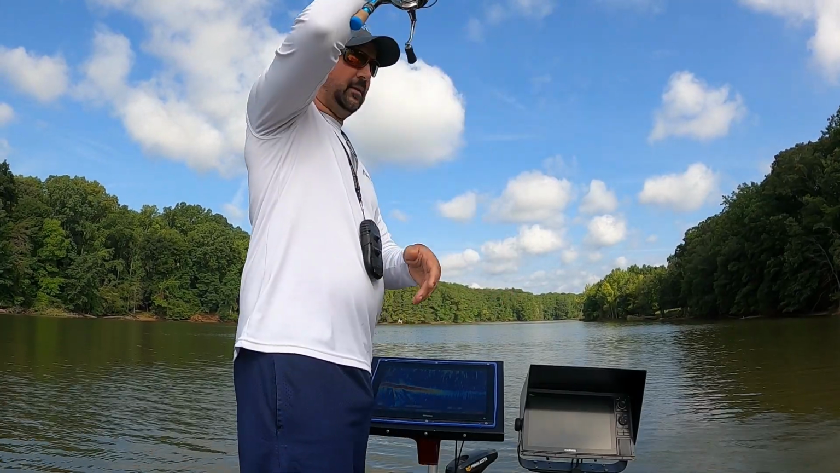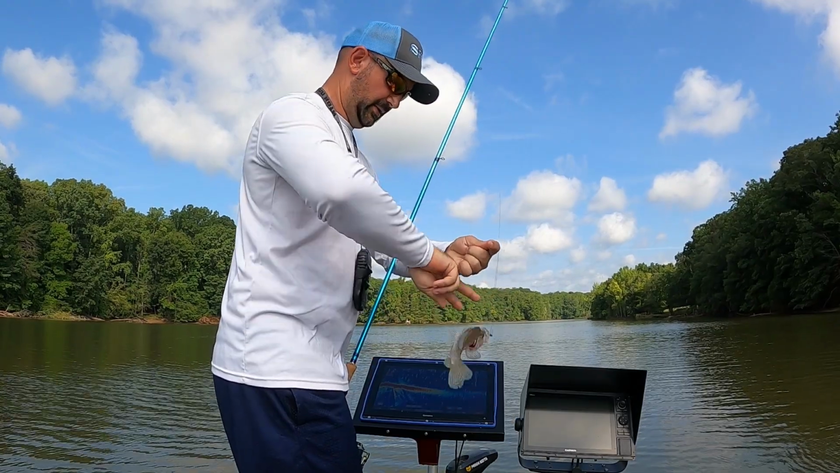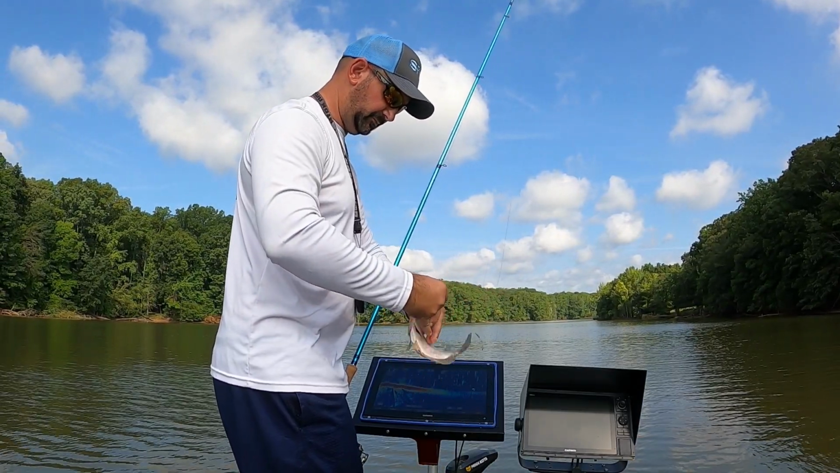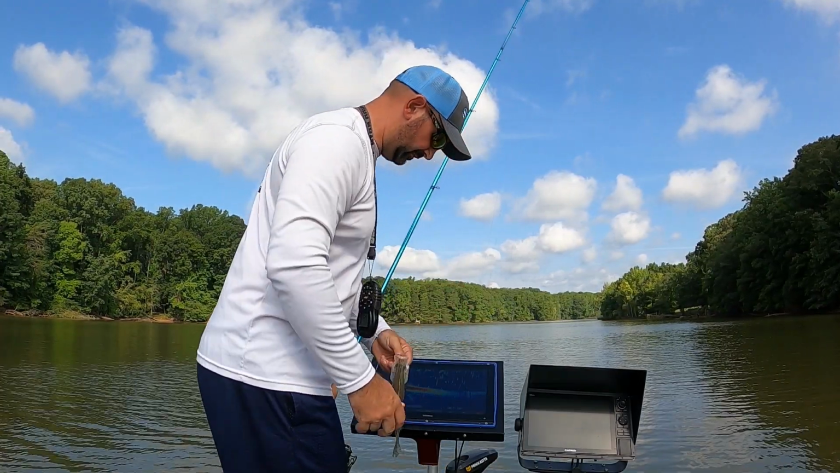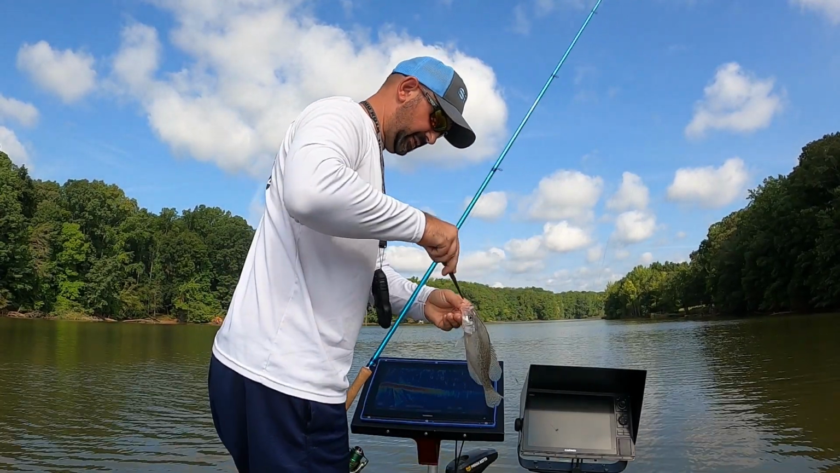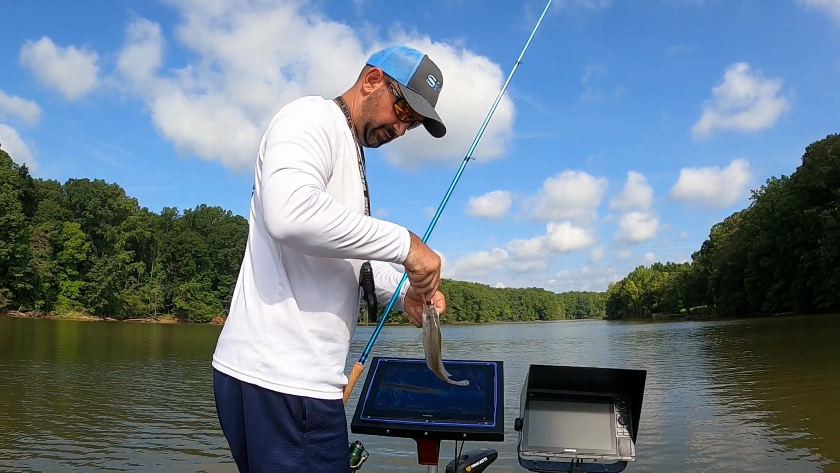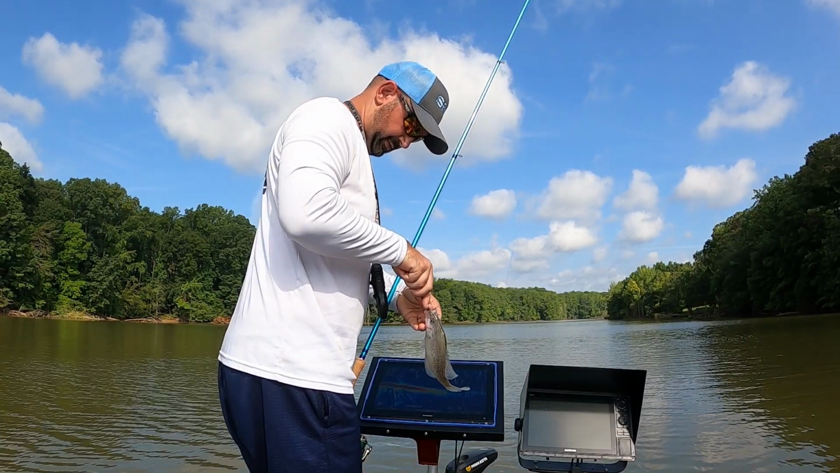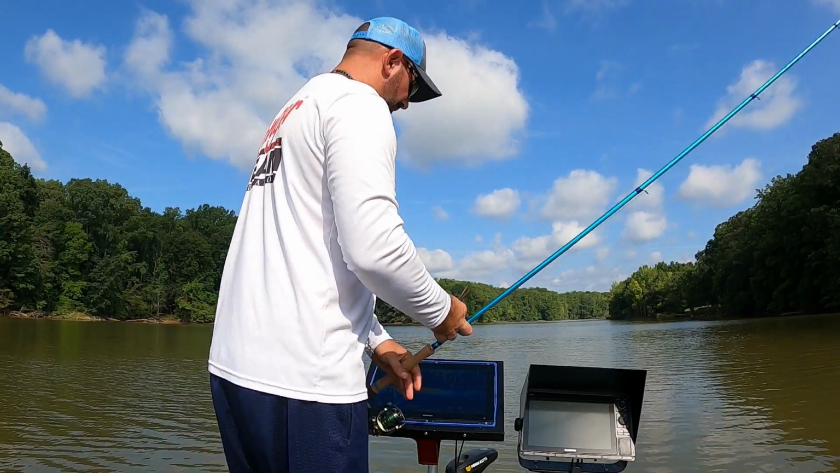There he is. All right. So here's what's going on if you can't see the screen. They're sitting there. You put it on them, you shake it, they eat it. But we're just not getting the size that we need to thus far. This little hole right here is known for size, but not in here today.